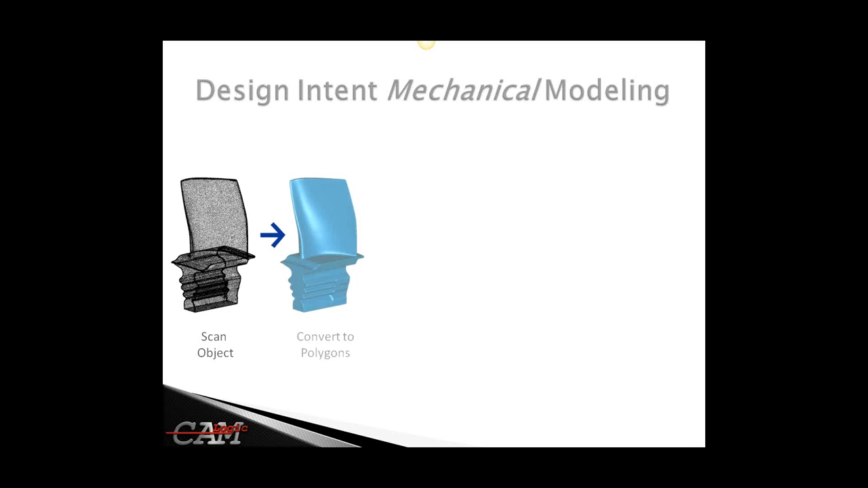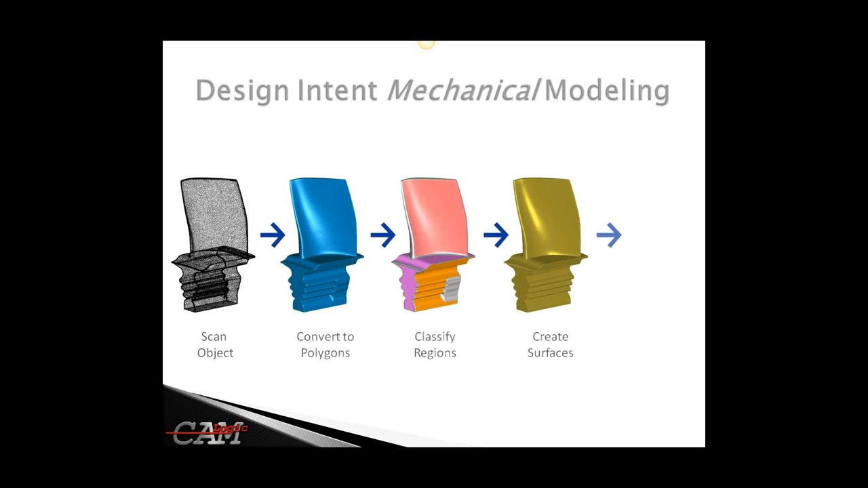Just to highlight the reverse engineering end, with some of the products that Geomagic does offer, obviously more on the mechanical modeling, design intent extraction from a specific scan. This shows a good process of a relatively good combination of free-flowing surfaces with some parametric surfaces, and being able to walk through creating the scan, converting that to polygons, classifying regions and segmenting regions, creating the surfaces, and sharing that with a specific CAD system that could be fully parametric. So it's some of the power of Geomagic Studio.